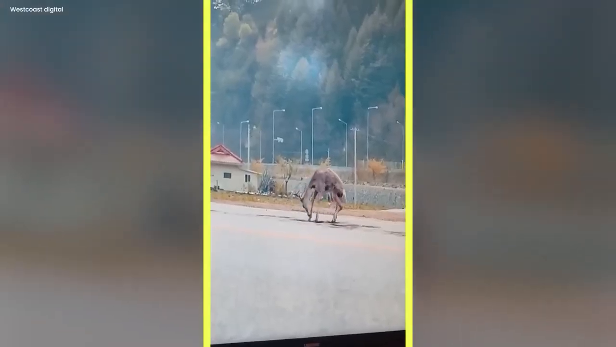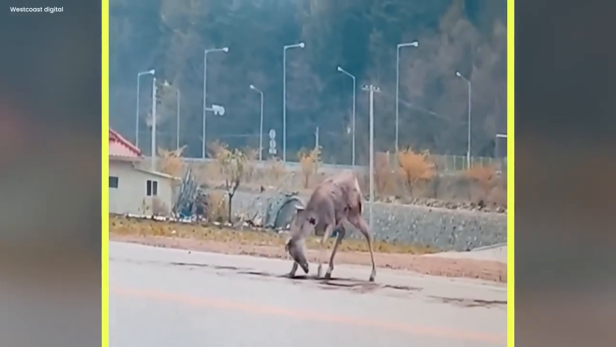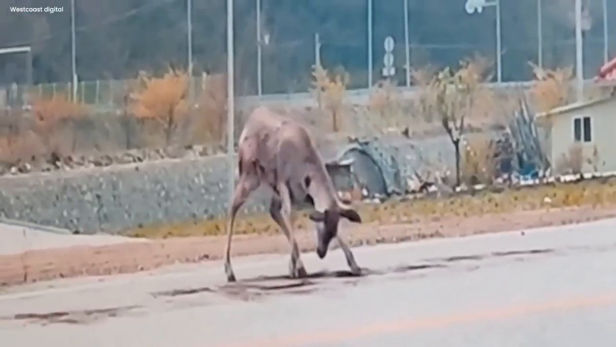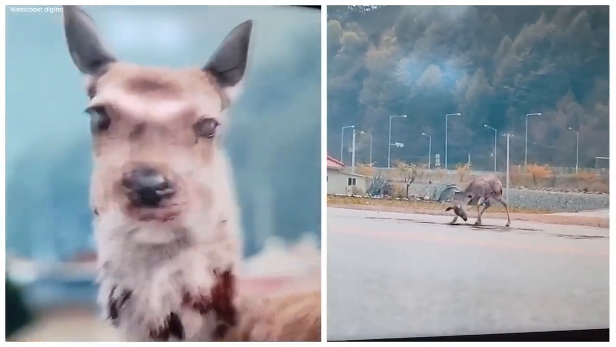This occurrence left a sense of unease and wonder, prompting many to ponder the nature of this mysterious deer and the strange events that unfolded on that desolate road. This was really a great and deep mystery which is still unknown or puzzled.